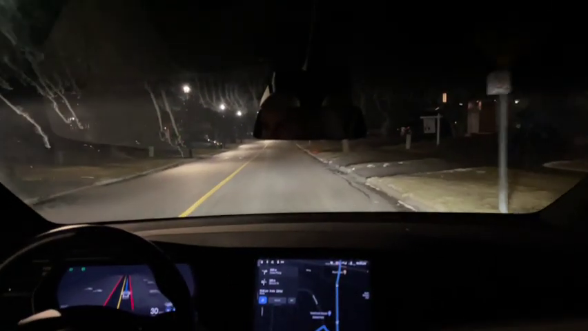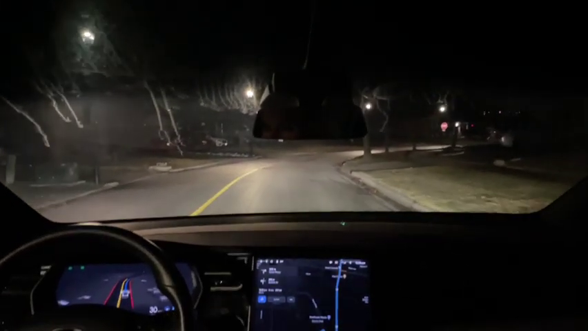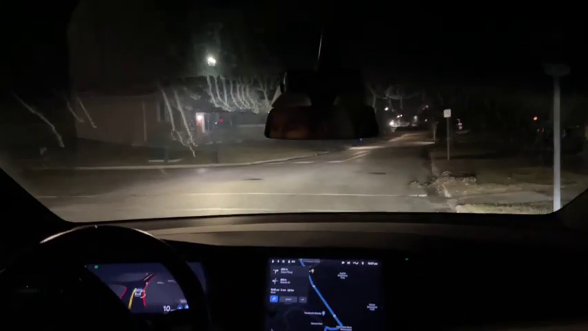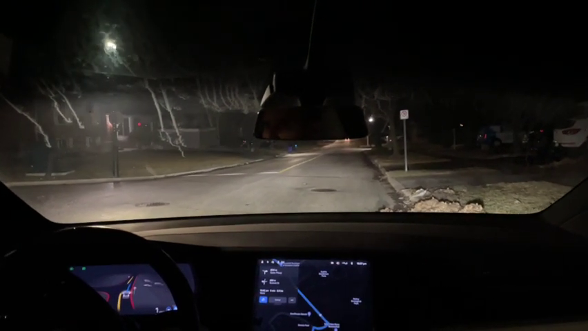You know, it's still driving at 30 kilometers an hour. I'm not really sure why that is, but I don't mind that. I think for this windy road that's a little bit wet, middle of the night, full self-driving, I like this speed.